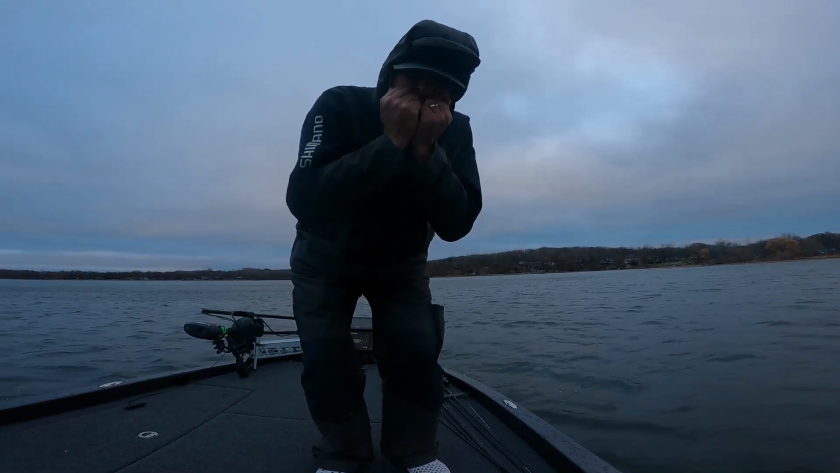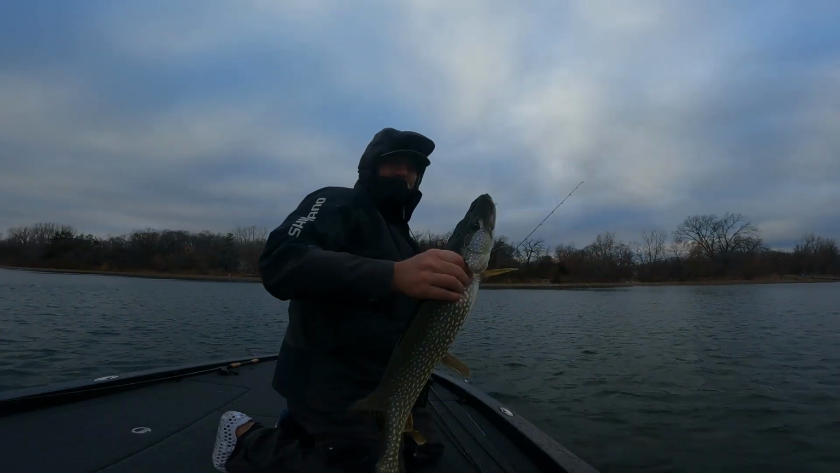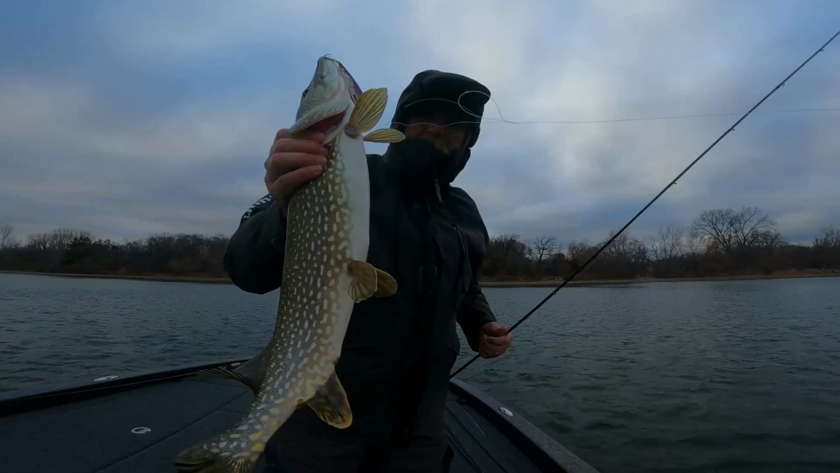Well, she cooled down in a hurry. 38 degrees on the truck thermometer. I think it was 68 when I launched the boat. But all in all, man, we had a pretty good night. I mean, I could have used a few less pike. I probably caught 20, 30 pike. Probably won't show you all the pike that I caught.